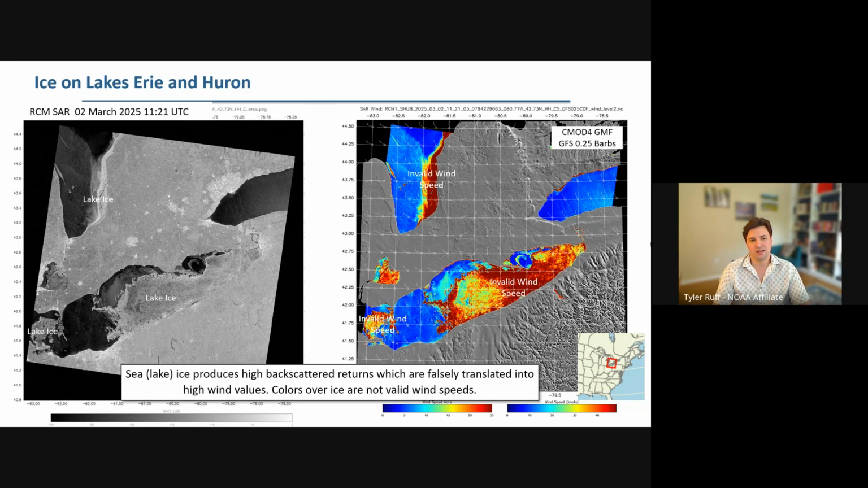On the left, I've labeled all of the actual areas of lake ice over the Great Lakes. This was just in March. This year, we actually had a pretty decent freeze for once. It hasn't really frozen very much in the last couple of years. But you can see again that the ice produces high backscattered returns, which are falsely translated into high wind values. So the colors over ice are just not valid winds.